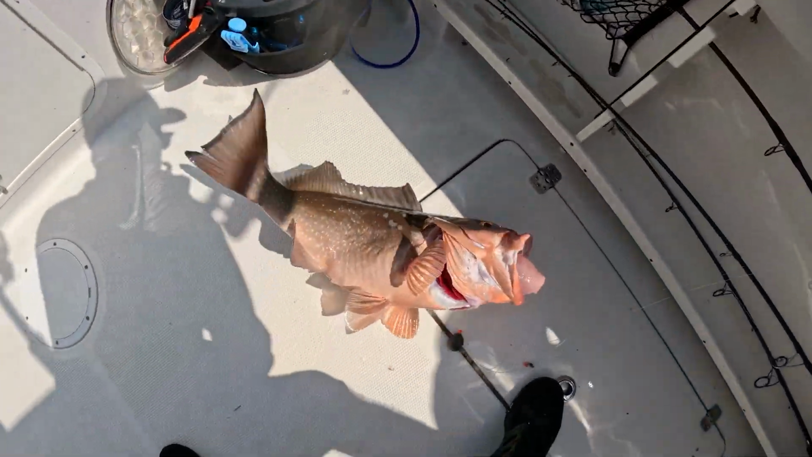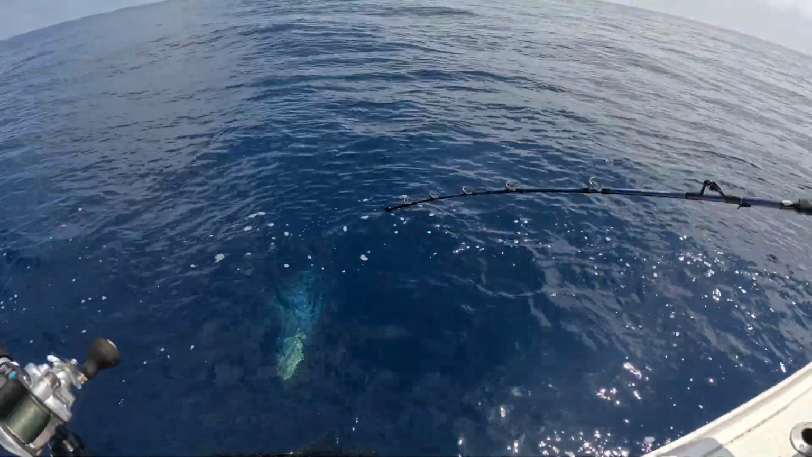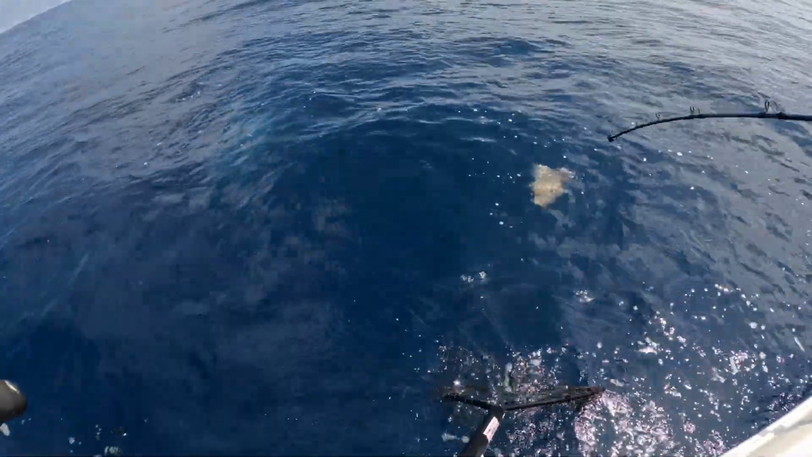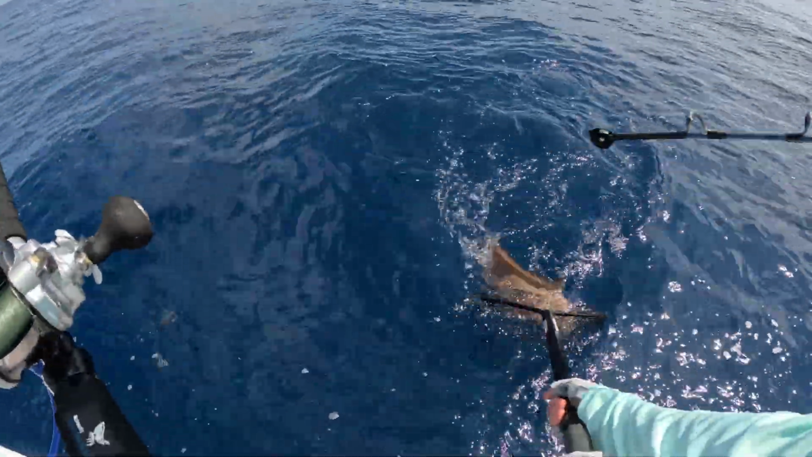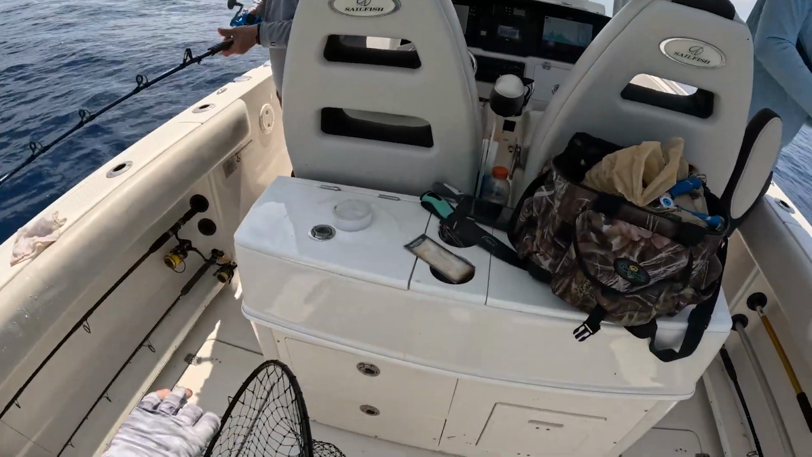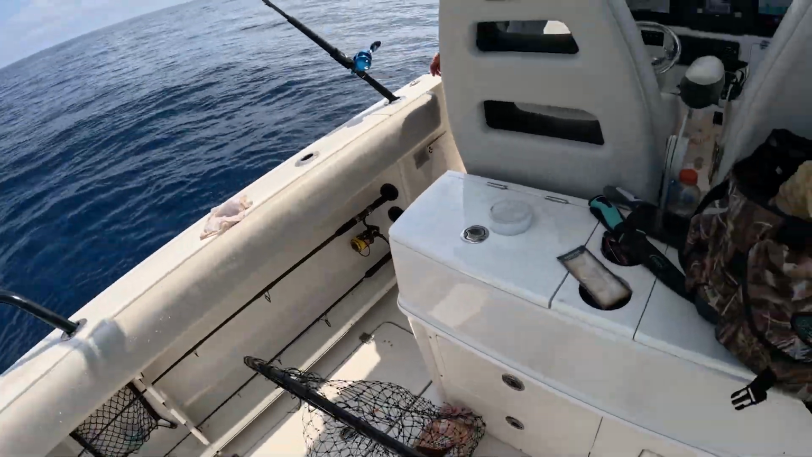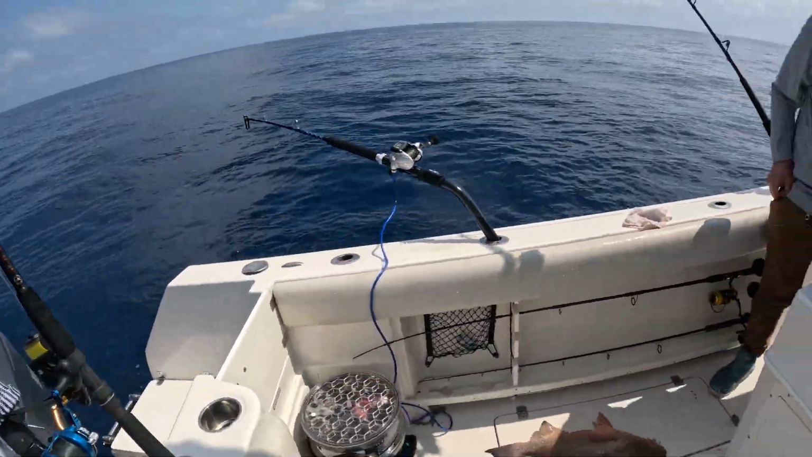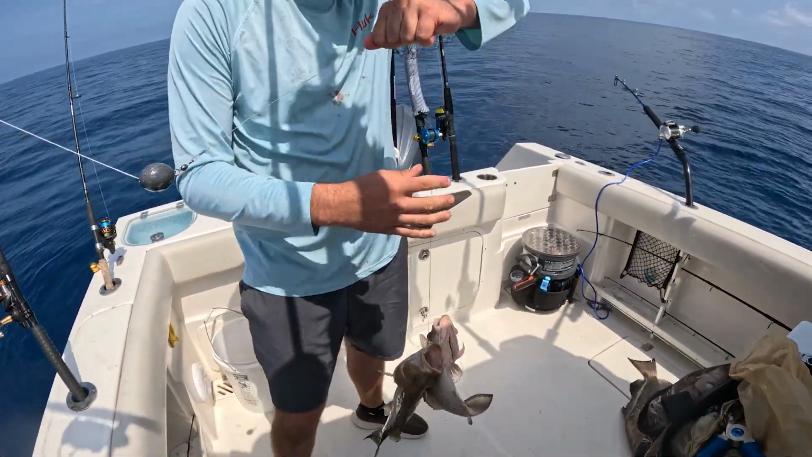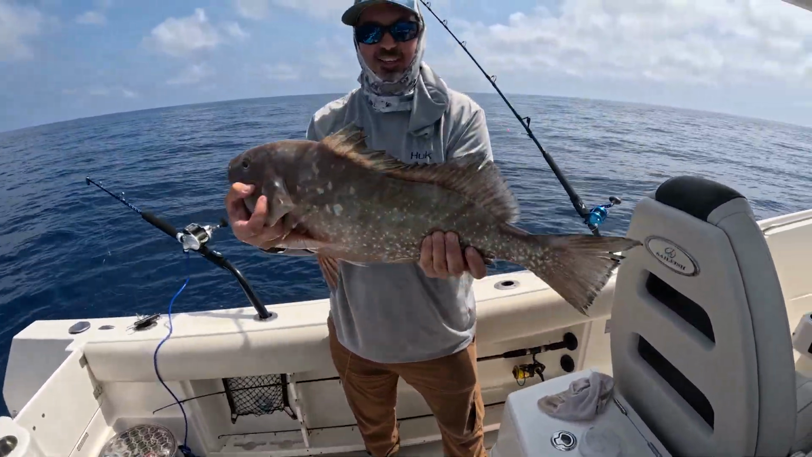Nice fish. No, that's a good one. It's a nice grouper, actually. That might be 30. That's a really good one. How is he? Oh, he's a big one. How is he still fighting? I don't know. Yeah, that's a good one. Nice fish. We caught a scamp and a red, one on each hook. That's unbelievable. Right, hold on up, one more second.